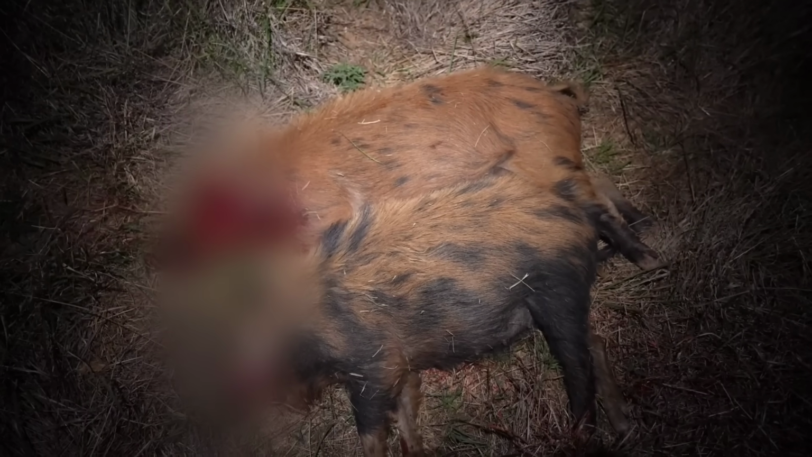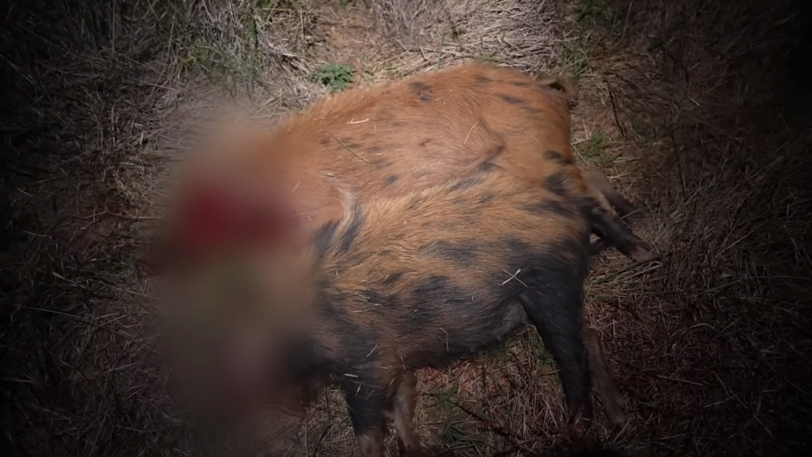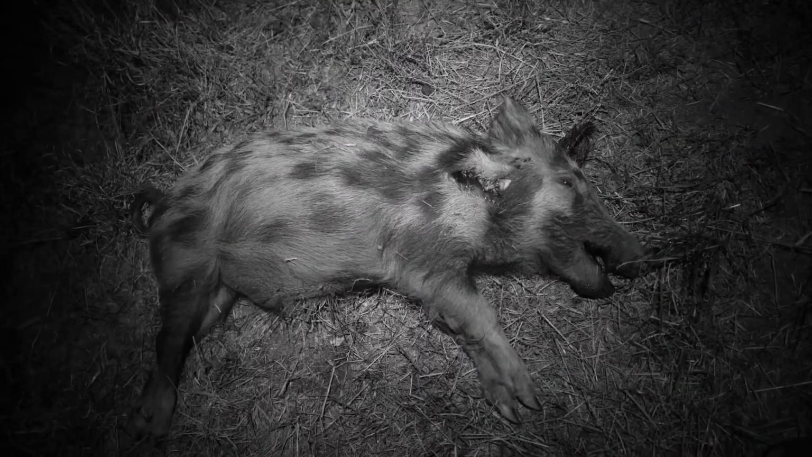I'll pay that. 3 from 3, even a focus shift on the last one. It's always a surprise when you get up to these animals. Obviously in the thermal all you can see is a heat source. You get up here, these ones are ginger with spots. This is the third one. Made a hell of a whack when I hit it too.